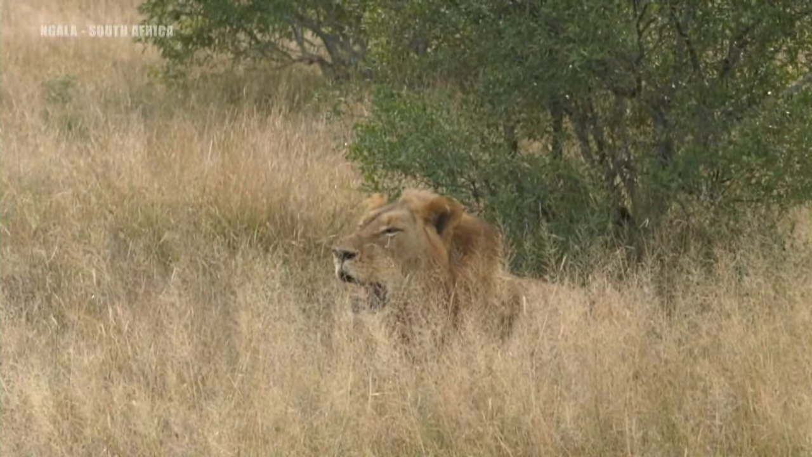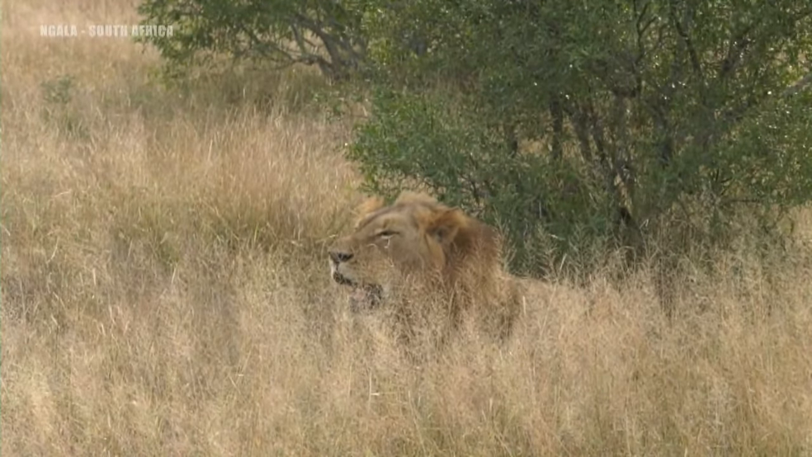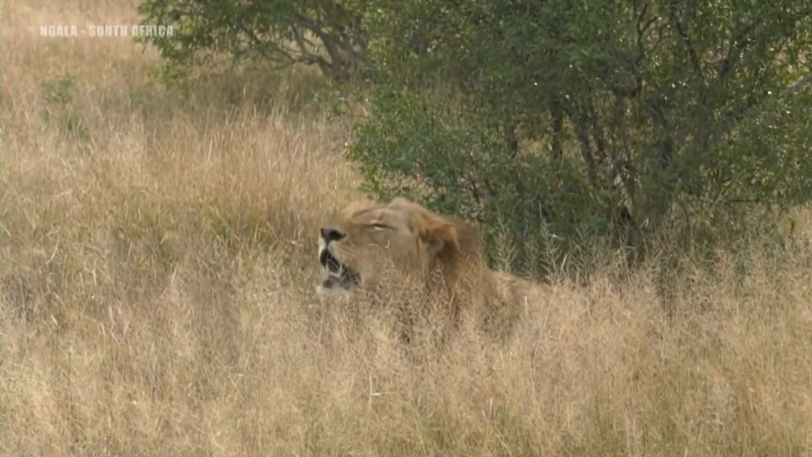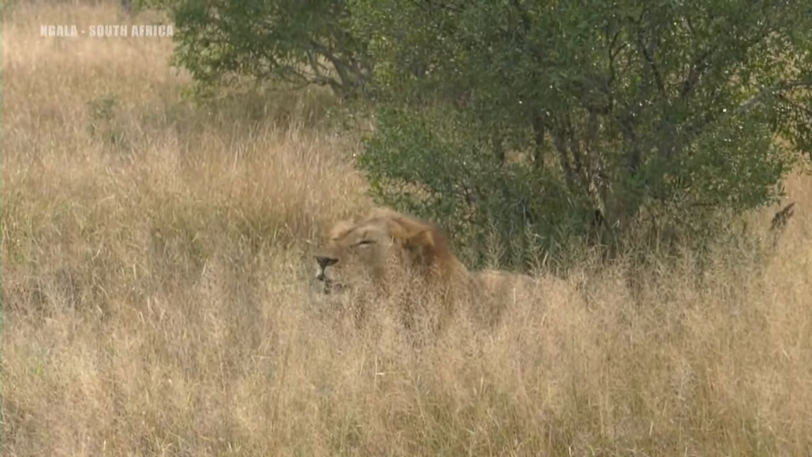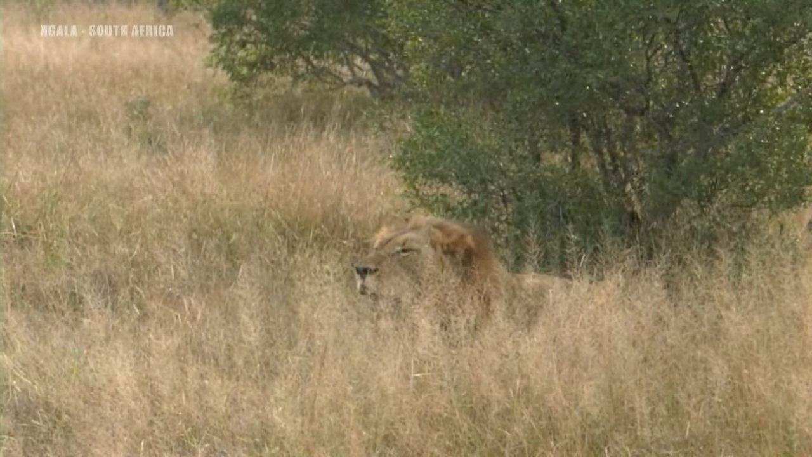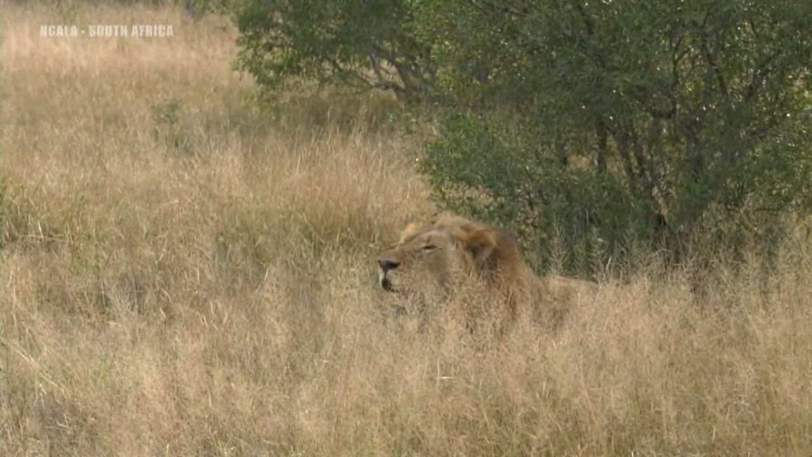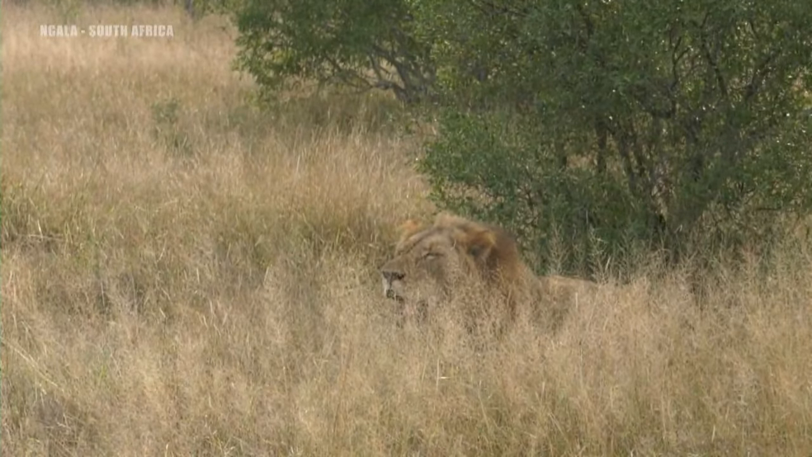So earlier on we had this lion call, one very desperate attempt, which I'm thinking is to try and find the rest of the pride members. So the small group of lions might possibly be in this area. One lioness in there is also his sister.